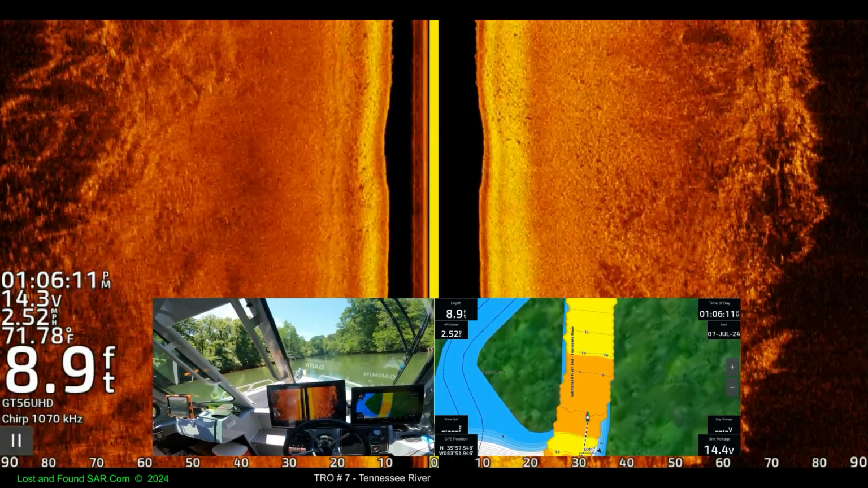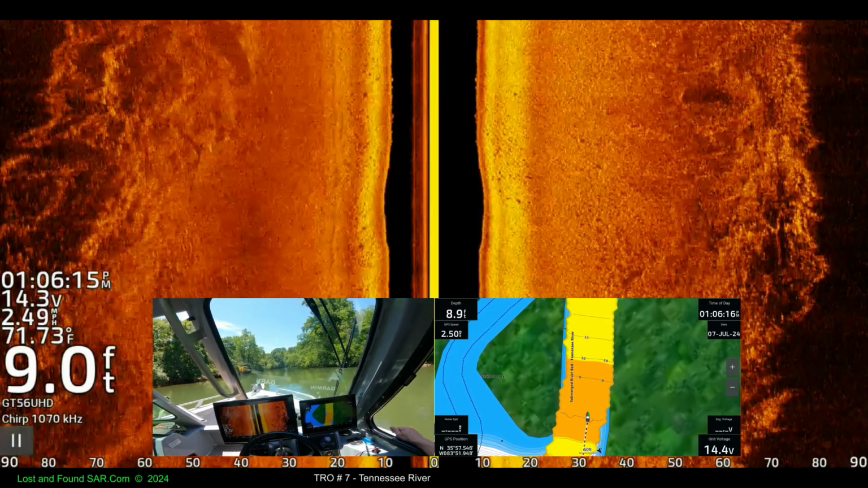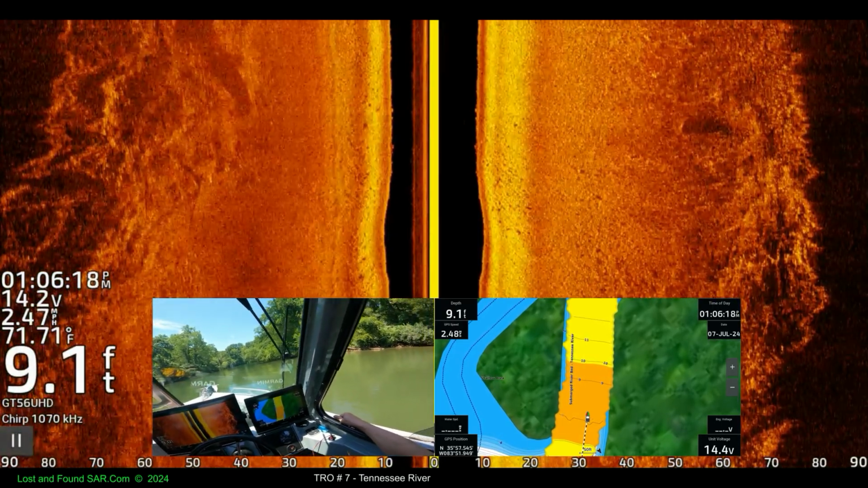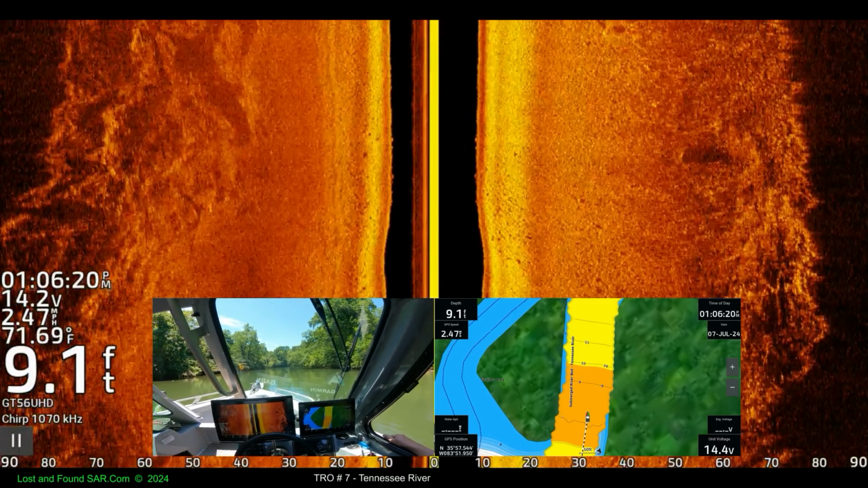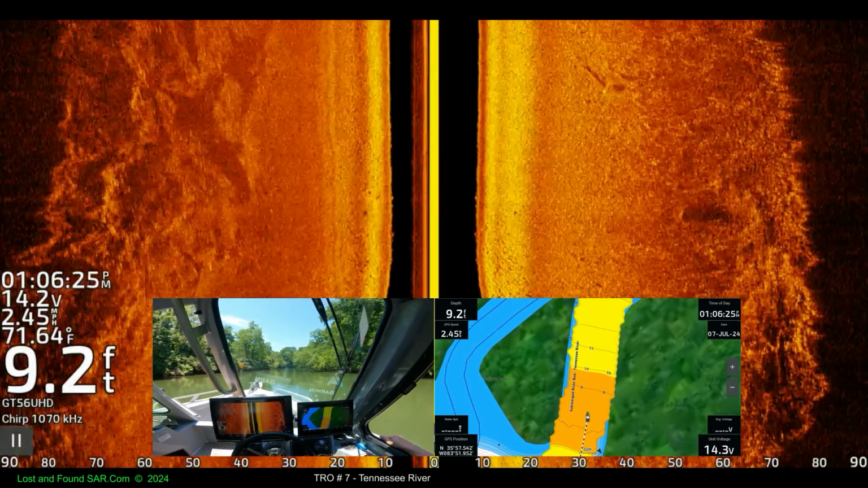Sounds like a plan. Last time we came through here, we saw a snake right about here. Yeah, just around this, about where that tree comes out.